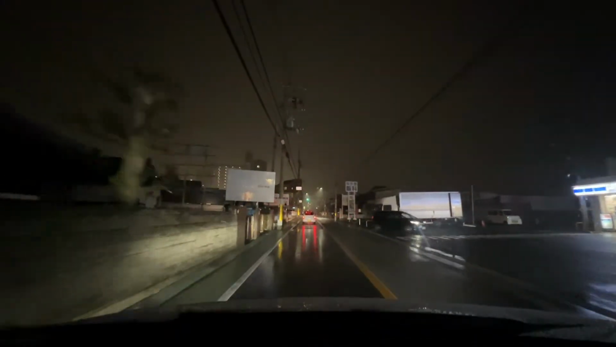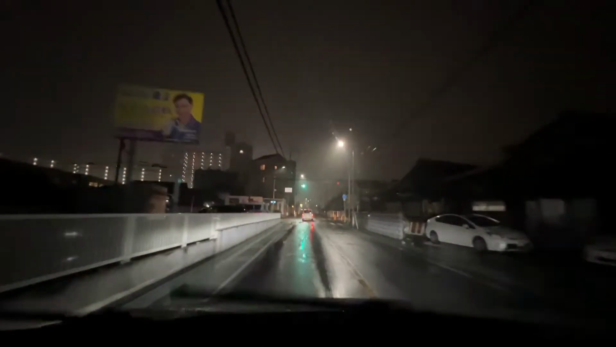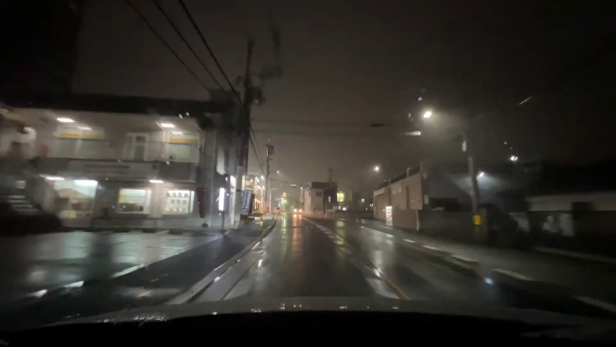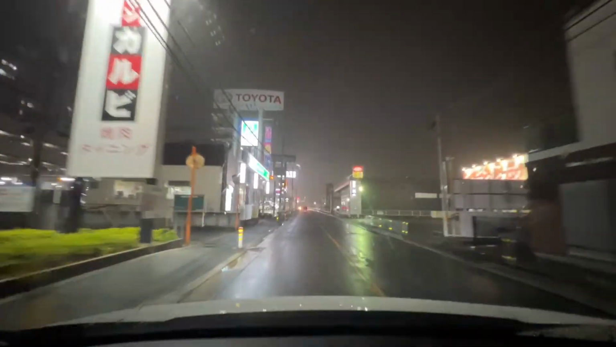I think 55 miles per hour is about 80 kilometers per hour, so it's not super slow, but it's pretty slow. But then again, when you look at how narrow these roads are and there's people walking, it can be a bit dangerous.